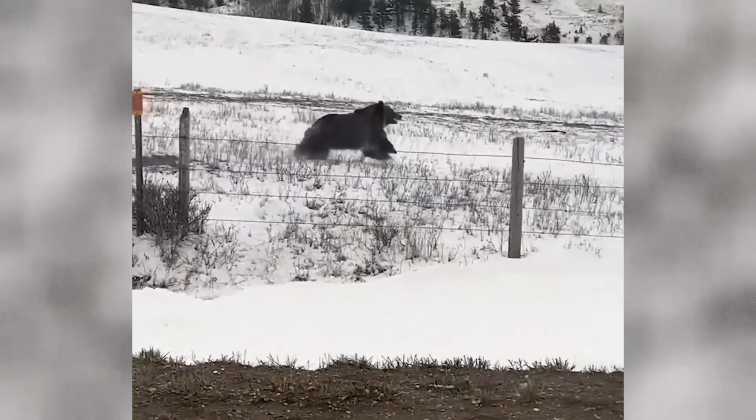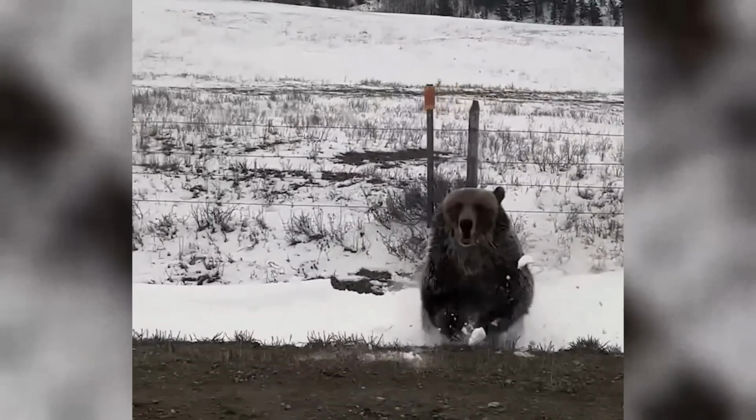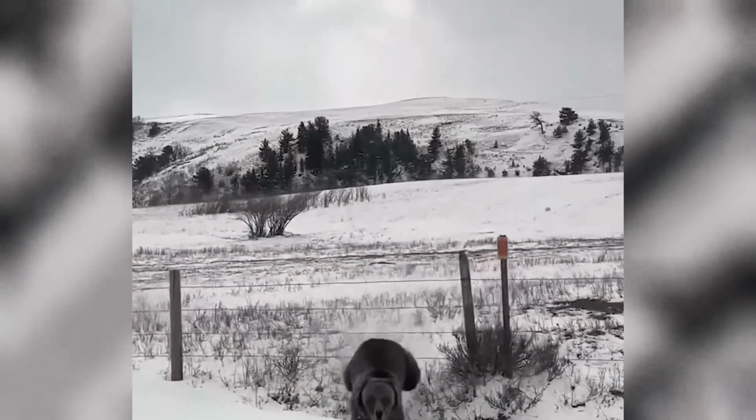Look, regardless of how long it took her to get through the fence, it ain't enough time for you to get anywhere safe, if that's what you're wondering. Man, oh man, thank the Lord they were in that truck, because that bear was not playing.